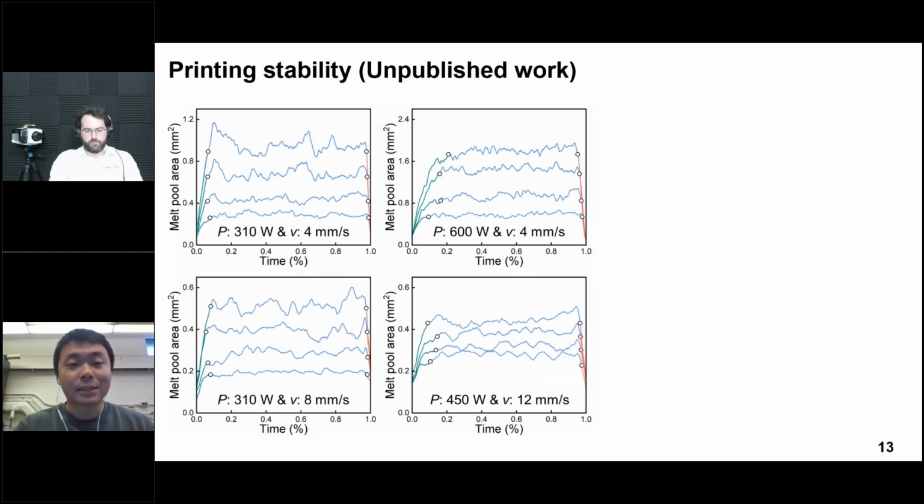In this slide, I'm talking about the printing stability under different processing parameters. To make all those plots, we increase the feeding rate from the bottom to the top. This one is under this PV combination, but at 0.2 feeding rate, and we increase the feeding rate from 0.2, 0.4, 0.6, and 0.8. We also change the processing parameters under different PV combinations, where we select different P and V, and we keep the same input energy density but change the PV combination.